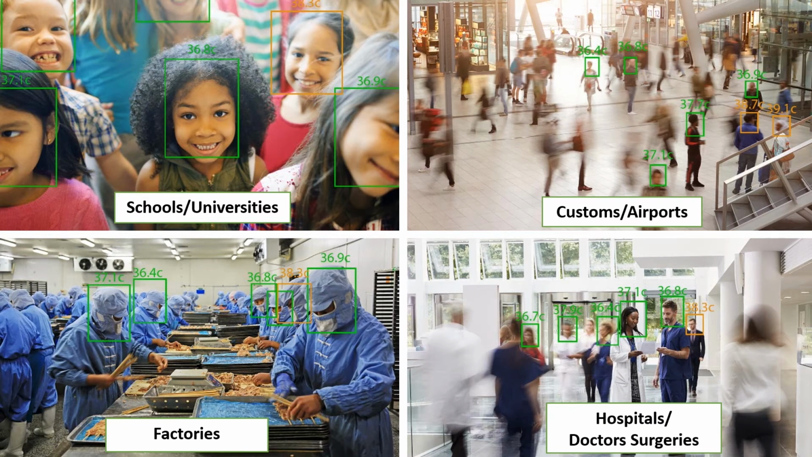So by installing this in a school, you can send home pupils before they can infect anyone around them. Customs and airports, it's a great solution because you can actually stop the disease from leaving the country, for people flying across who are sick, who've got elevated temperatures, and taking the disease wherever they go.